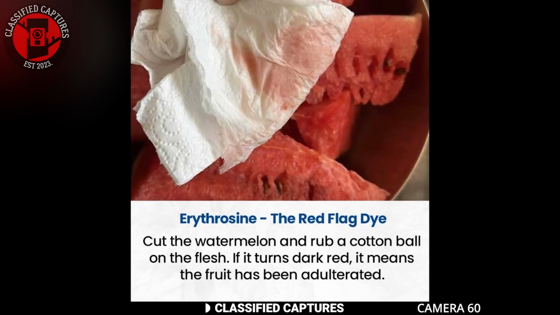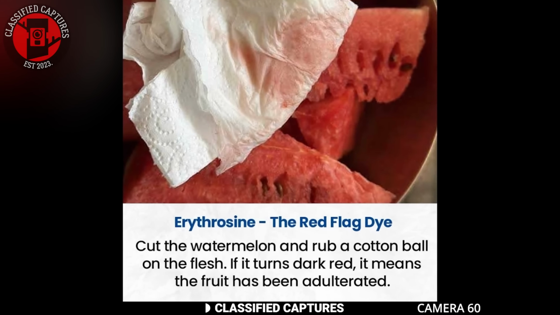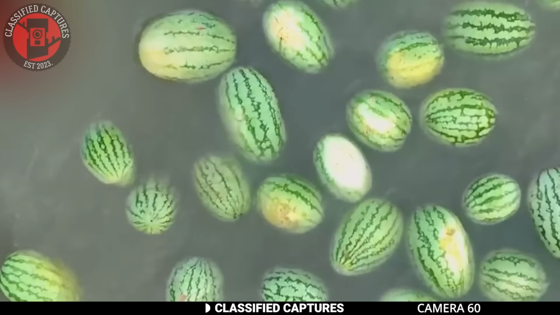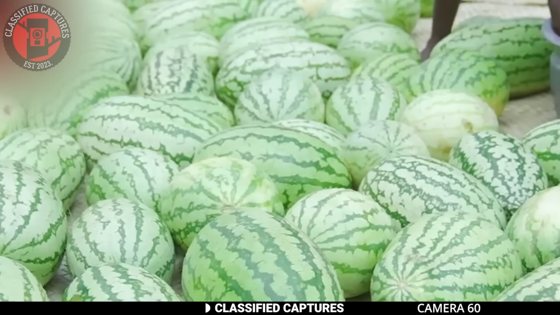Lastly, when you cut through the watermelon, run a white tissue over the flesh. If the tissue gets stained red, it's a sign of artificial color enhancement. I hope these tips help you pick the best watermelons for the hot summer. Stay hydrated and enjoy your fruit.